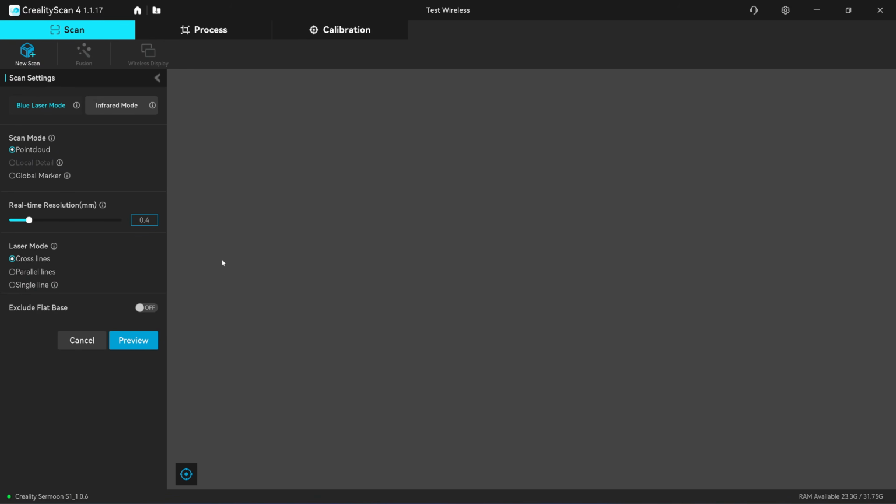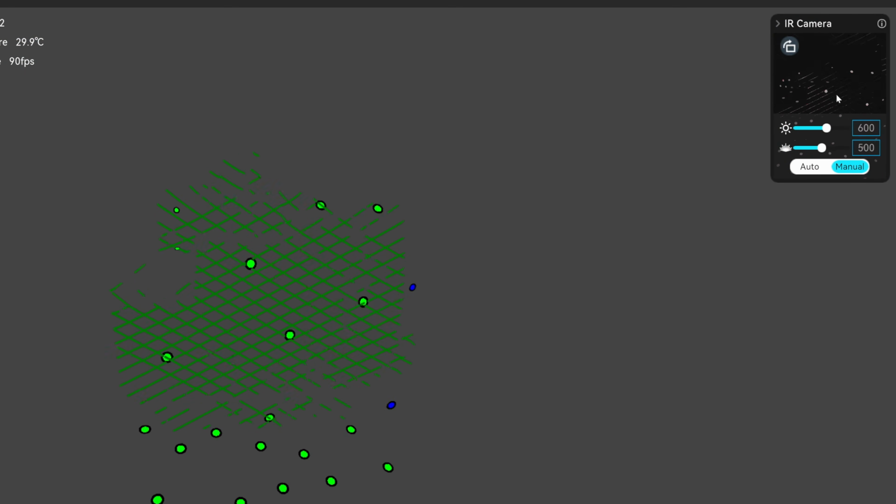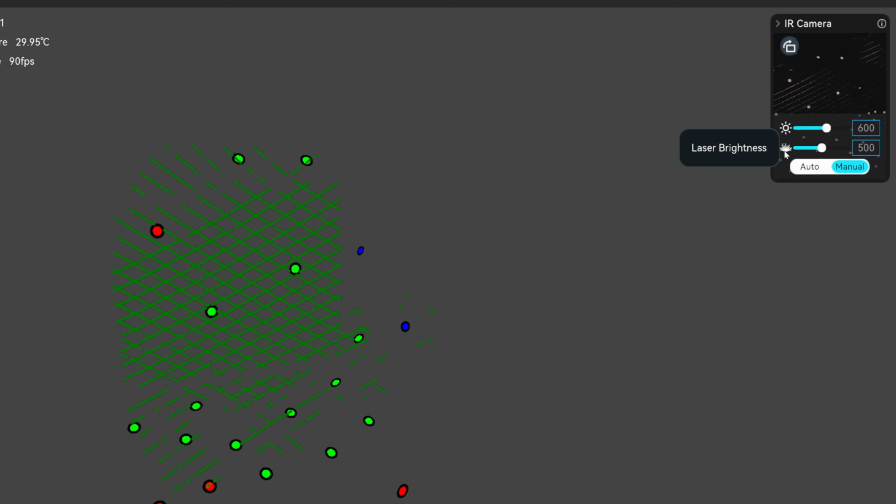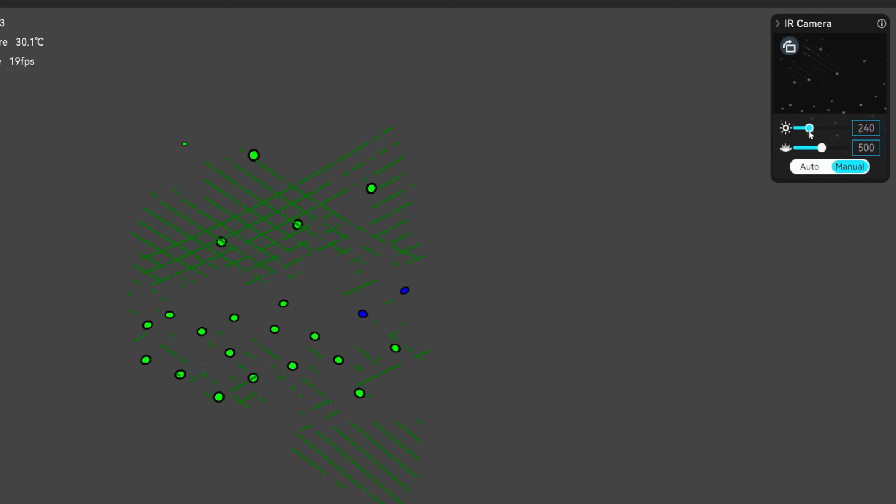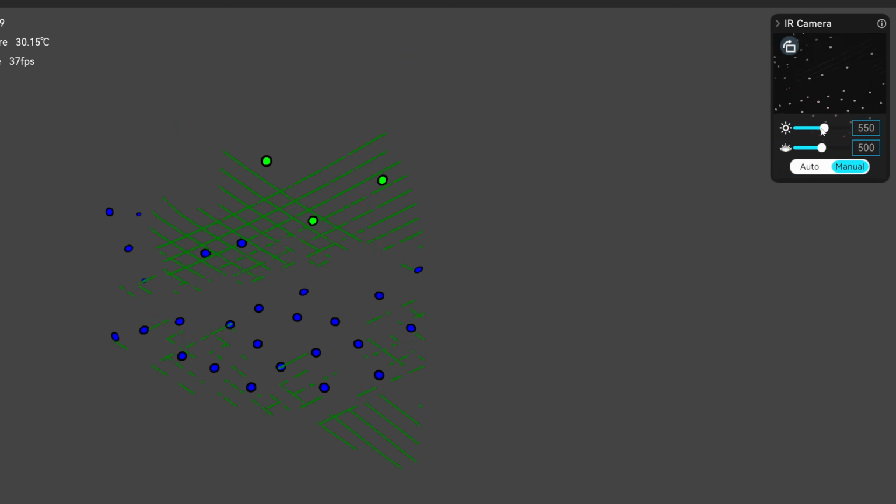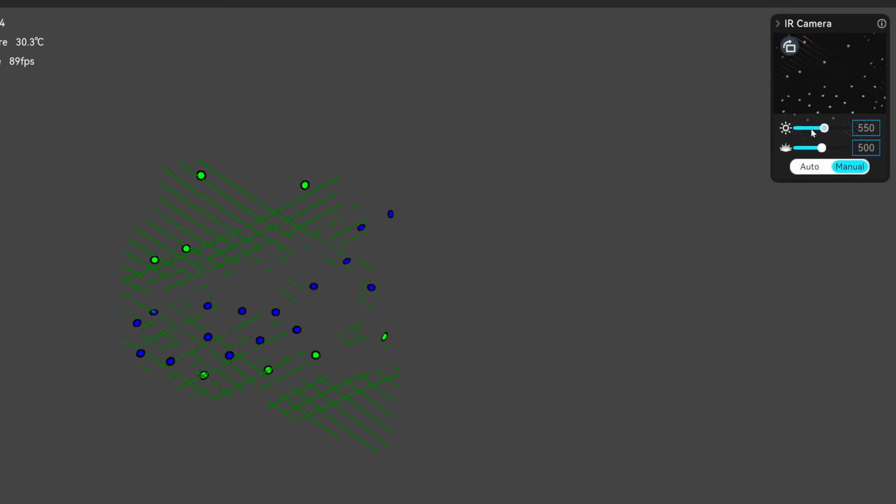Okay, let's talk about the exposure. If you look at the right corner, you will have a preview window of the exposure. There are two tabs, camera exposure and laser brightness. Camera exposure is the exposure setting for the markers. So if you slide down, you see that the markers are dimmer and it's too dim. And if you slide it up, okay, about this will be about the right exposure for the marker.